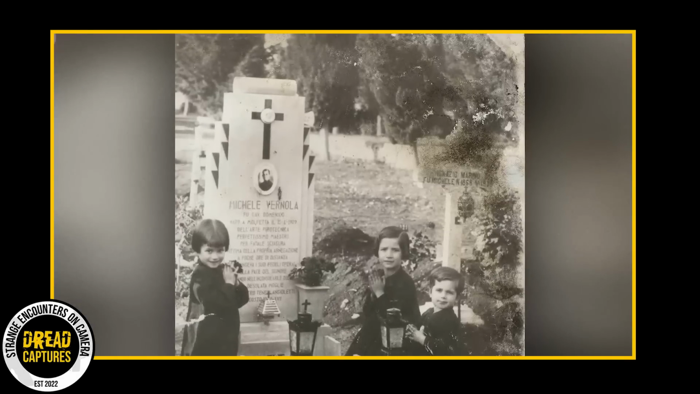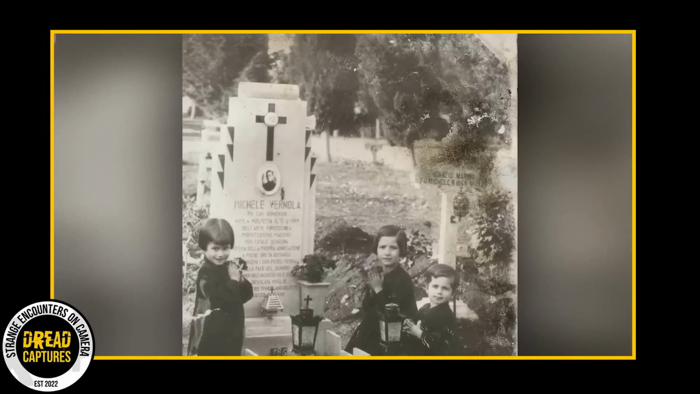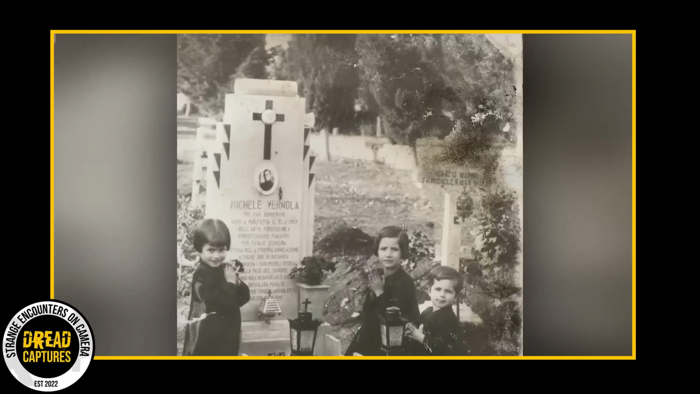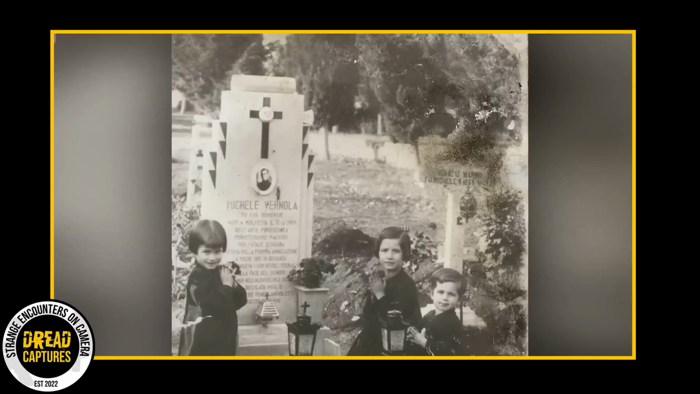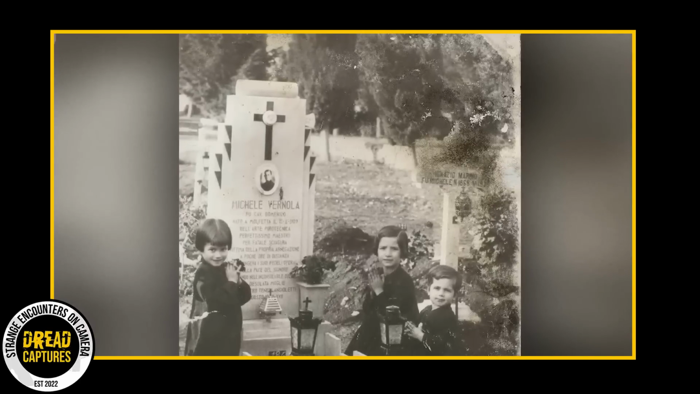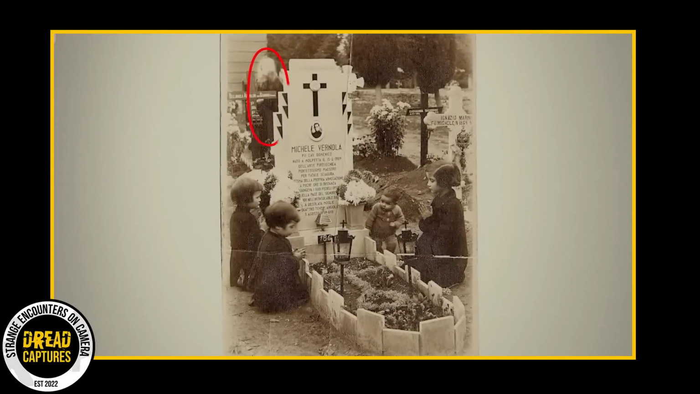This photo was originally posted in a subreddit and it's caught a lot of attention. The picture is of the uploader's great-great-grandfather's grave, and it's not just any old picture. A touching moment in a black and white photo that shows children gathered around the grave. But that's not the most intriguing part. In the background, there's something really creepy going on.